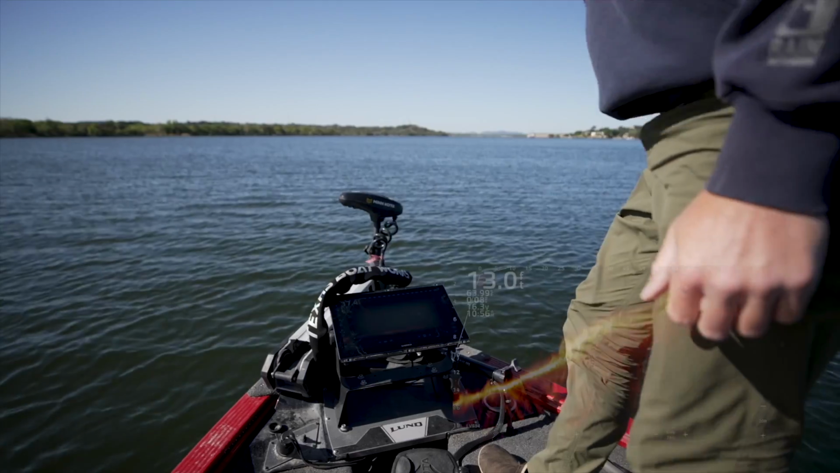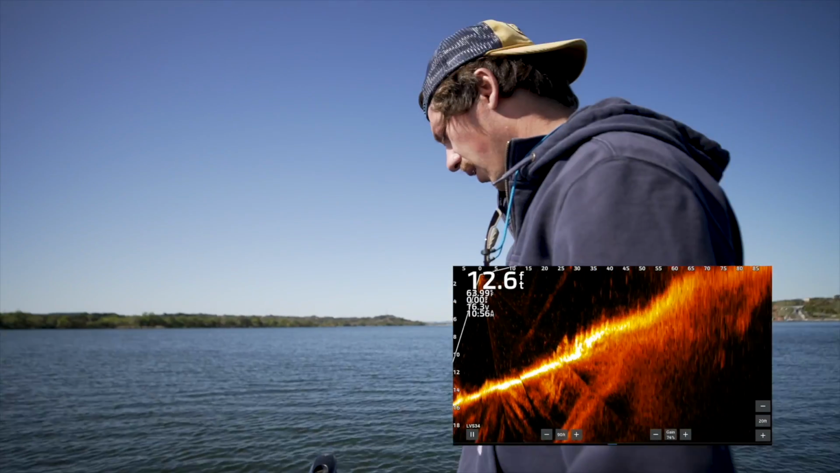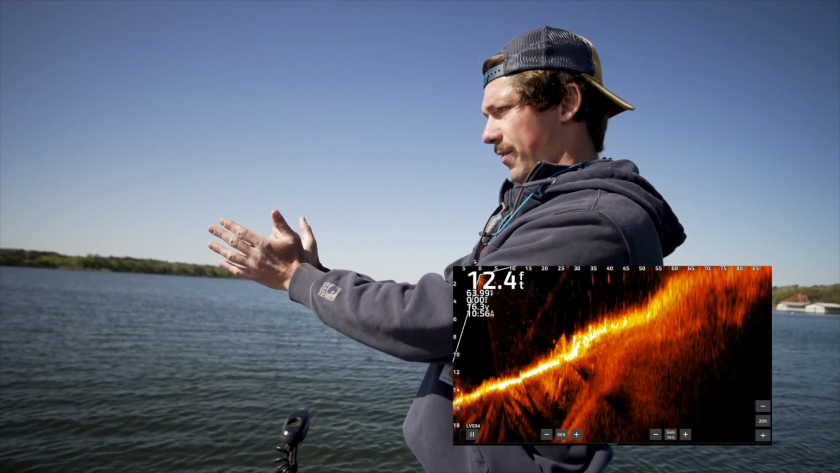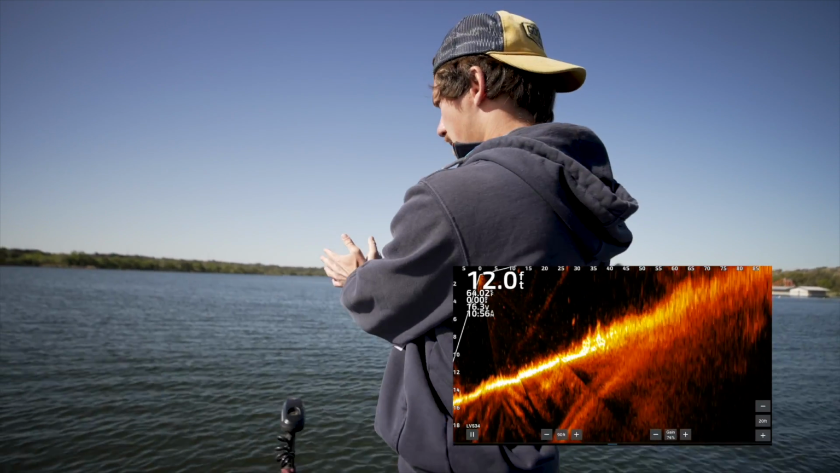That is a good point. And there you have it. There's already fish down there. You can see them swimming around in real time. And unlike other transducers where they're like side or down, you've got this beam that is shooting out kind of like this, almost like a flashlight. And wherever I move my trolling motor, that beam is scanning.